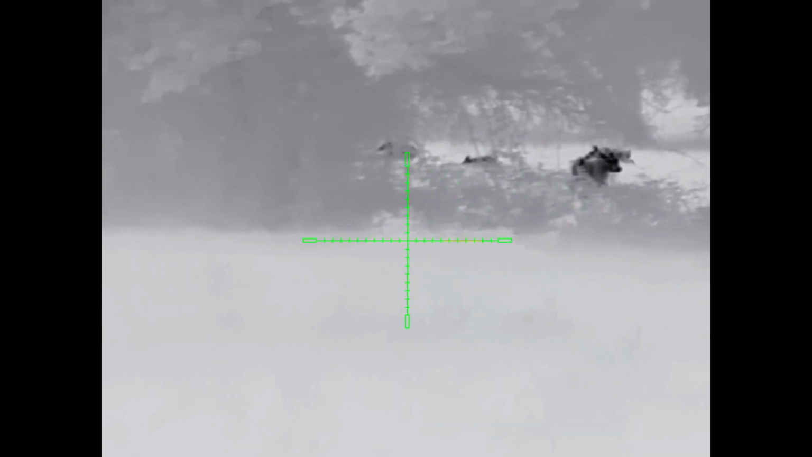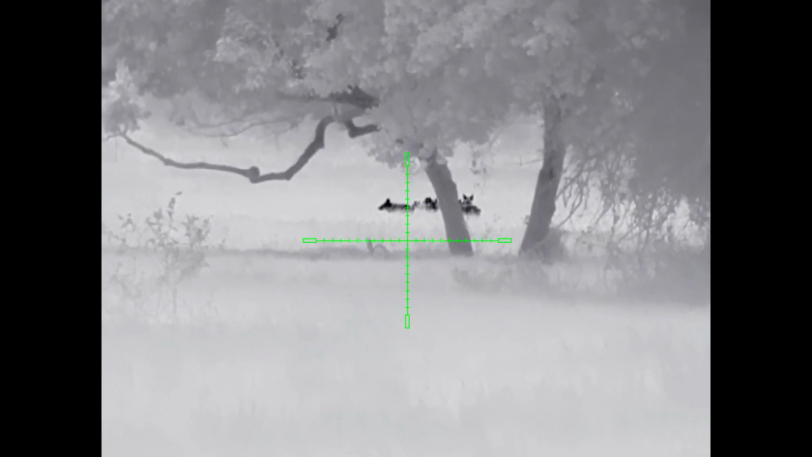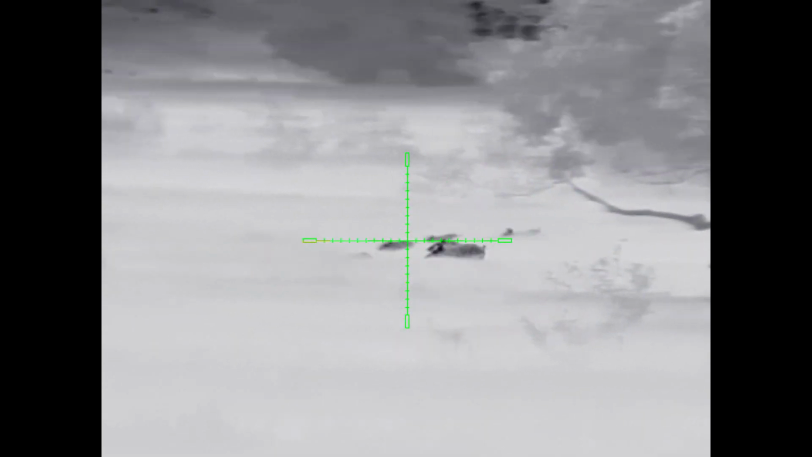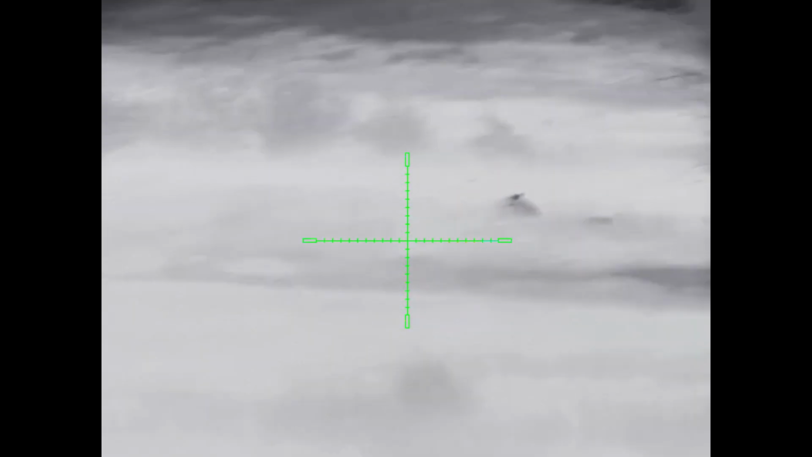When dealing with running hogs, you can either shoot them on the run, or you can wait until they stop or slow down, and that's what Ben is going to do right here. Boom, drops another one. The problem is sometimes when they take off running, they just don't stop, and you completely lose your shot opportunities. This one slows down.